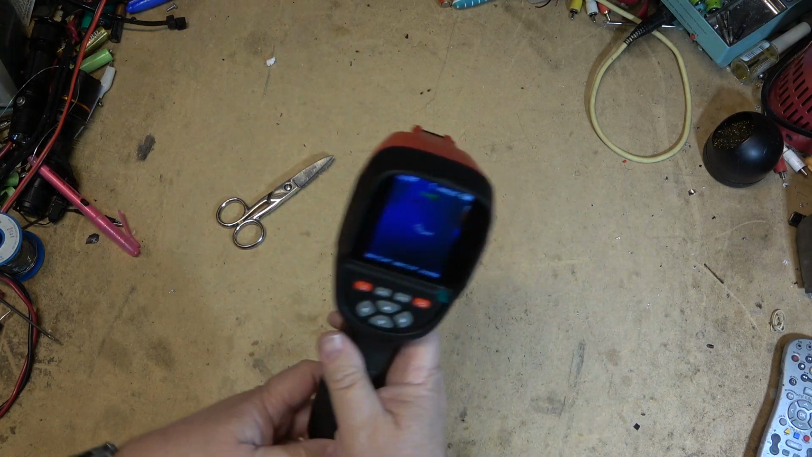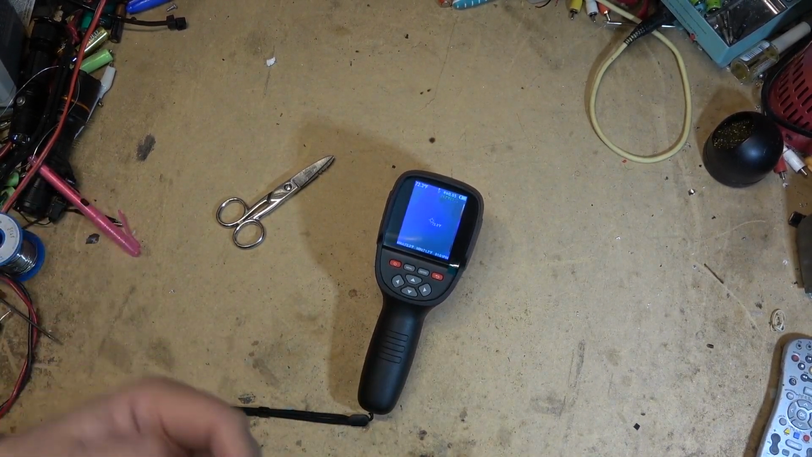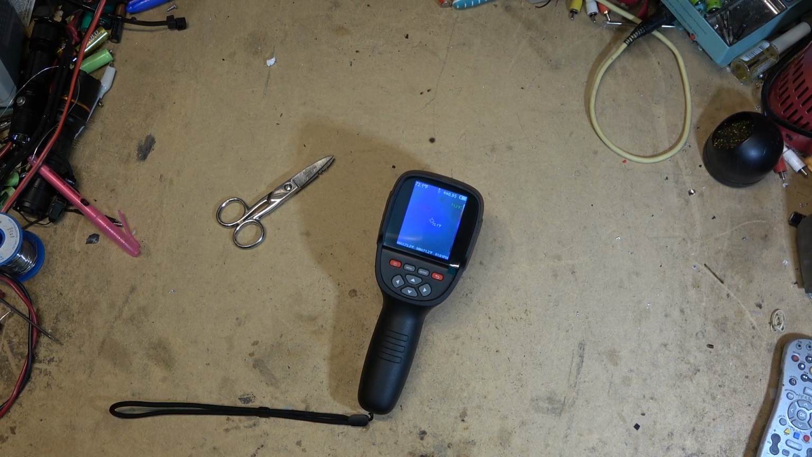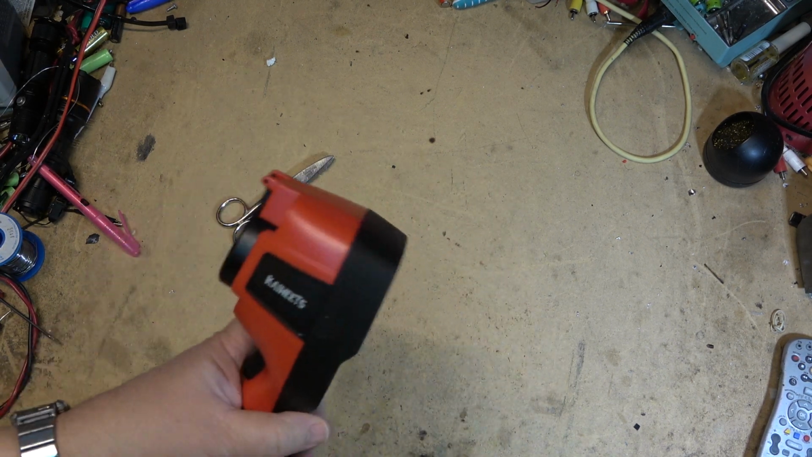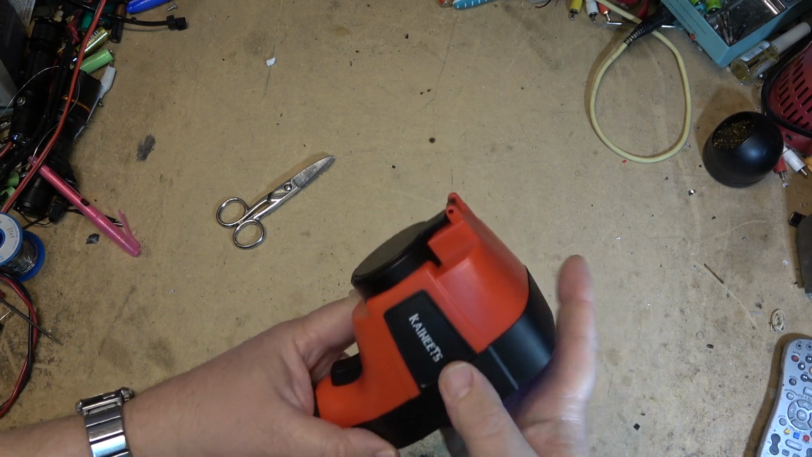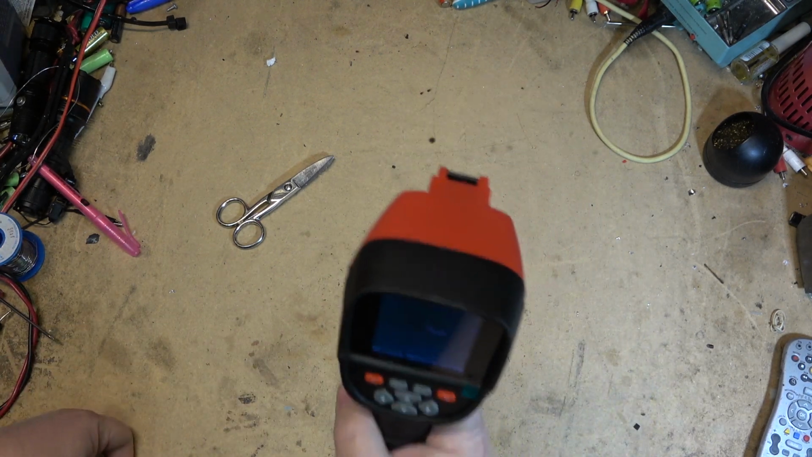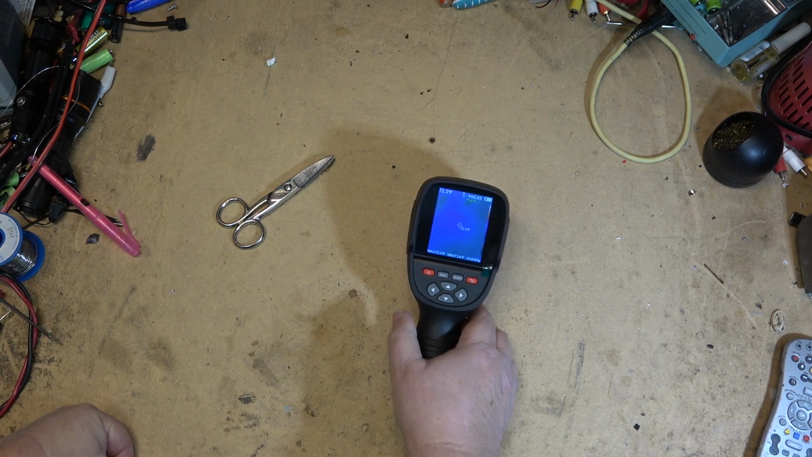We're going to go through some of the setup on here, change some of the modes. I'm going to take some pictures. I've kind of played around with it a bit so I know how it works. When you take a photo on here, you plug it in your computer obviously to download the photos. It just sets itself up as a regular SD card basically. Has two folders, photos and videos.